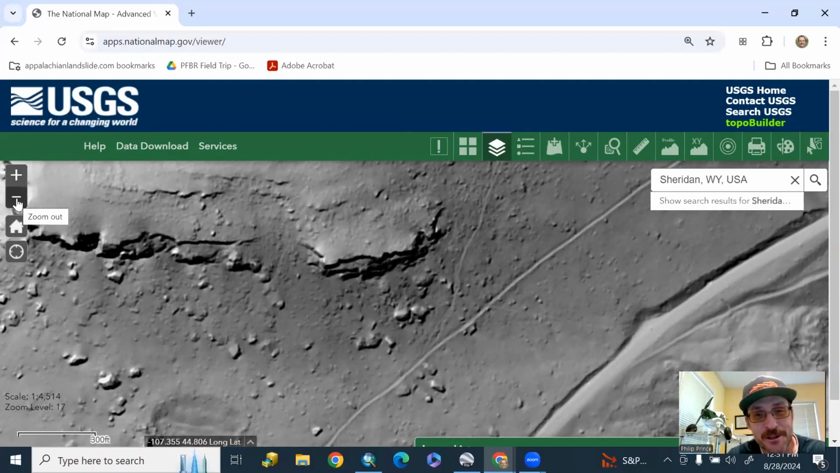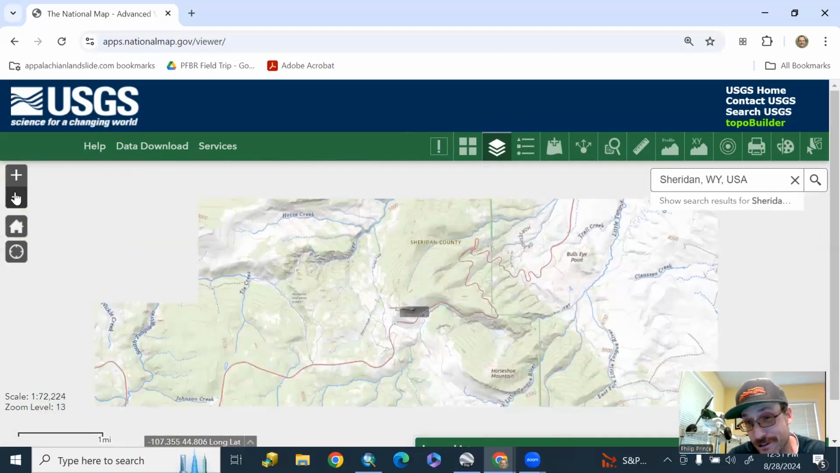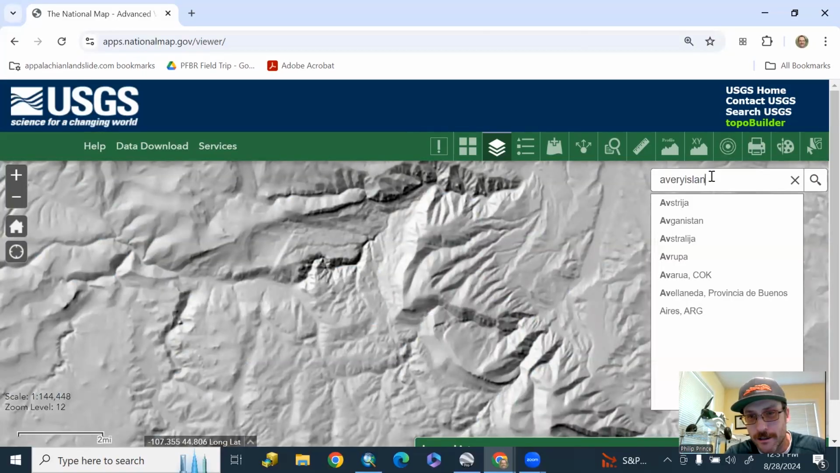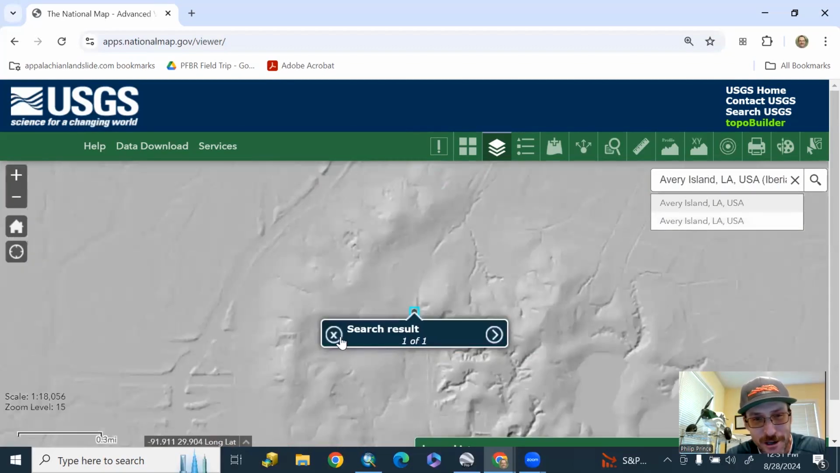So this is cool to see out here in a western state like Wyoming. And I presume that you can look at the entire state like this if you want to. Let's go somewhere totally different. Go to Avery Island, Louisiana. Kind of an unusual destination there.